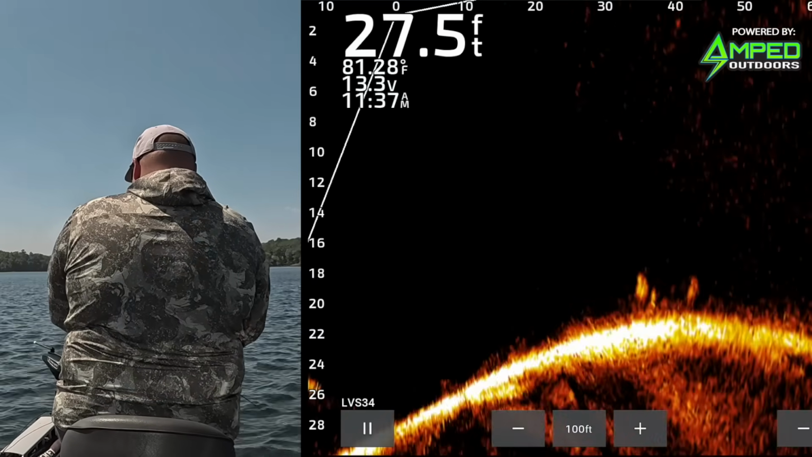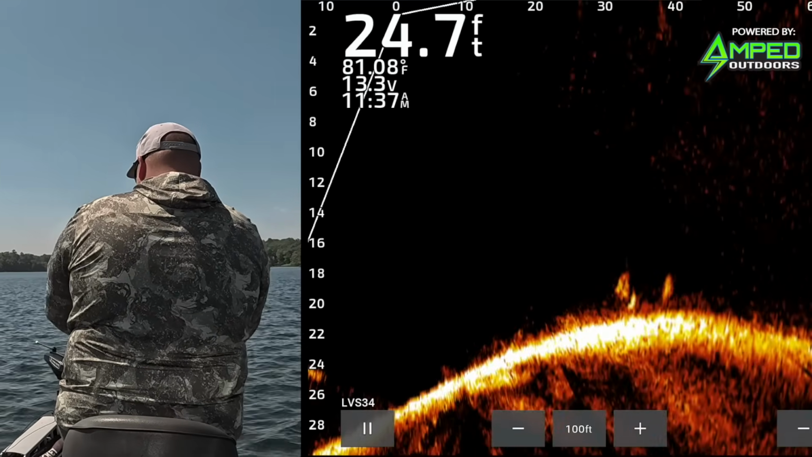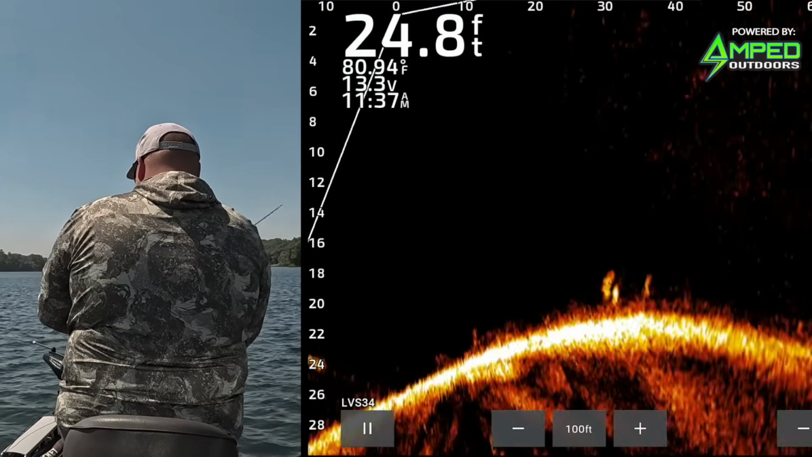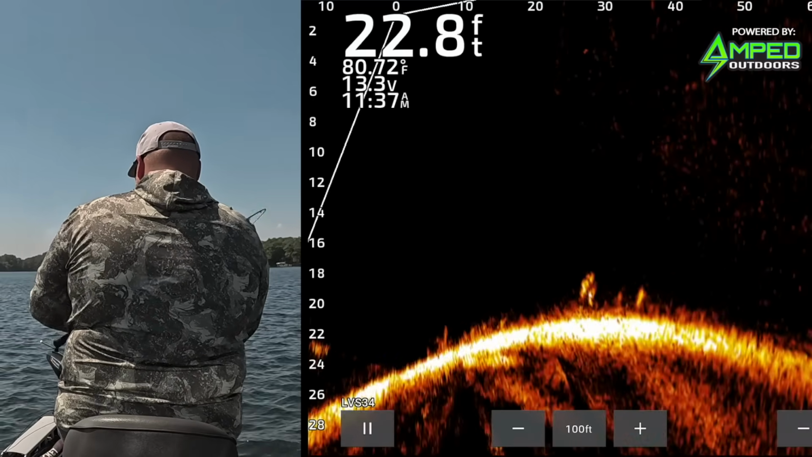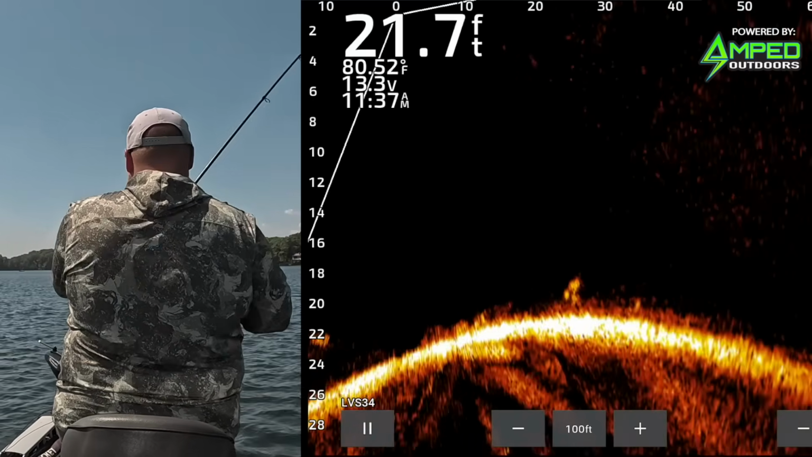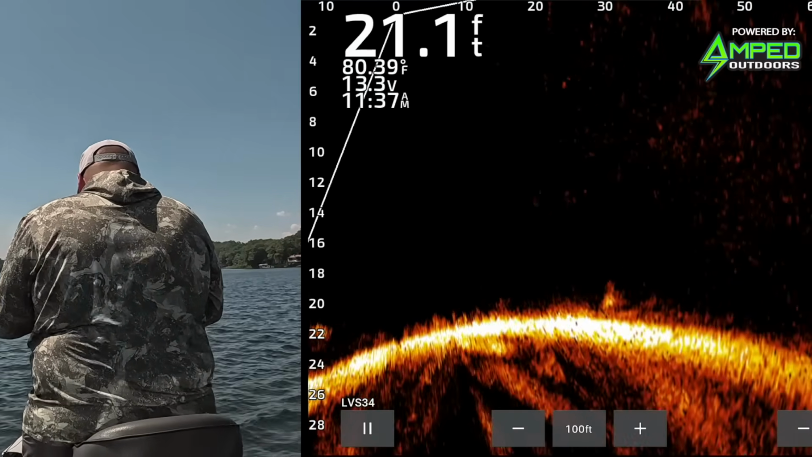I'm gonna go just past them to avoid spooking them with it dropping right in the middle, but then I'm gonna bring it right through them now. Got him. Yes. Dude, it never happens that fast.